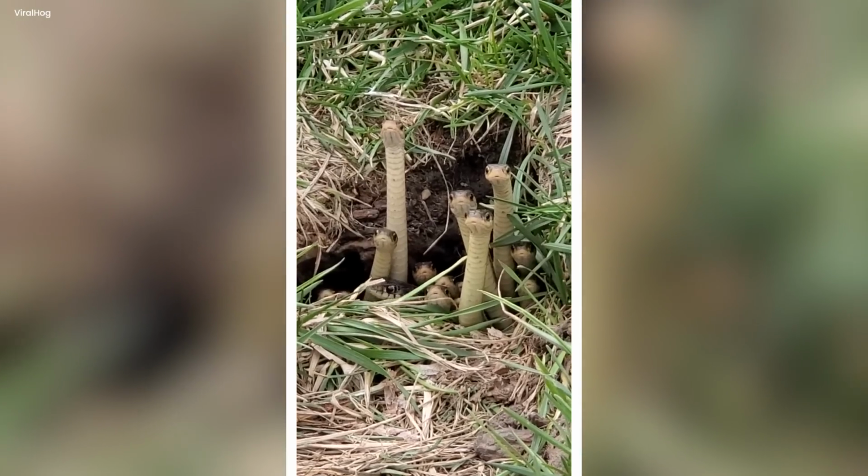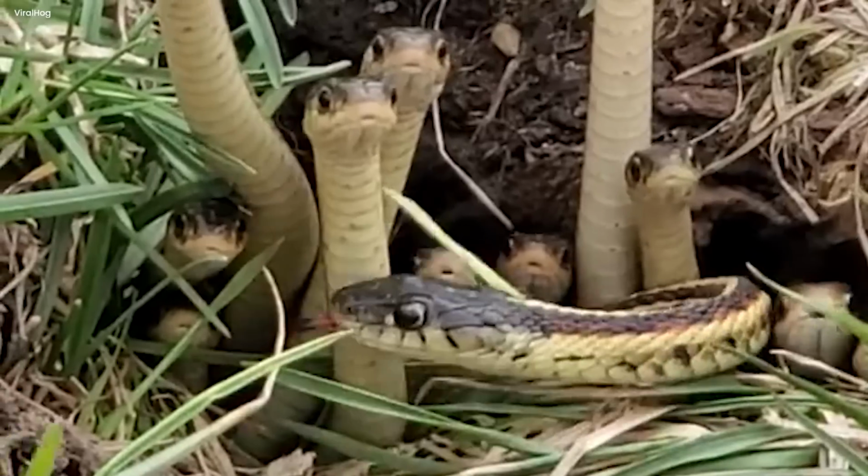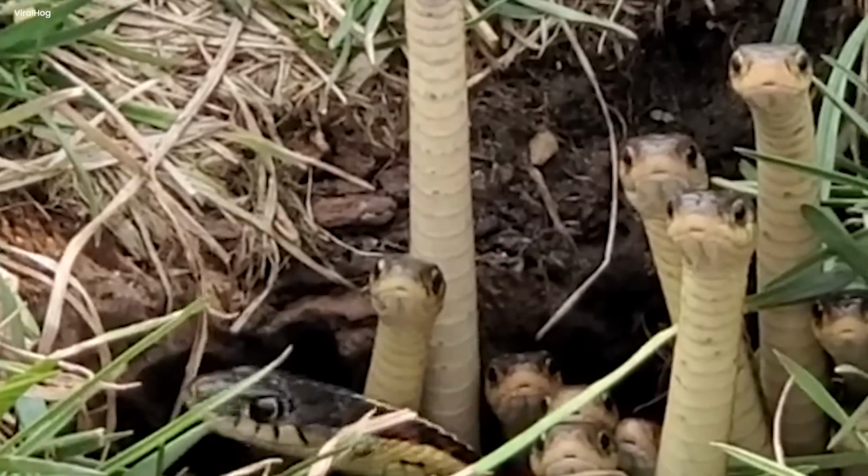It was like they were prepared to face an enemy, but no one knew who or what that might be. Their hidden purpose remained a puzzle, and the snakes held onto their enigmatic secret.